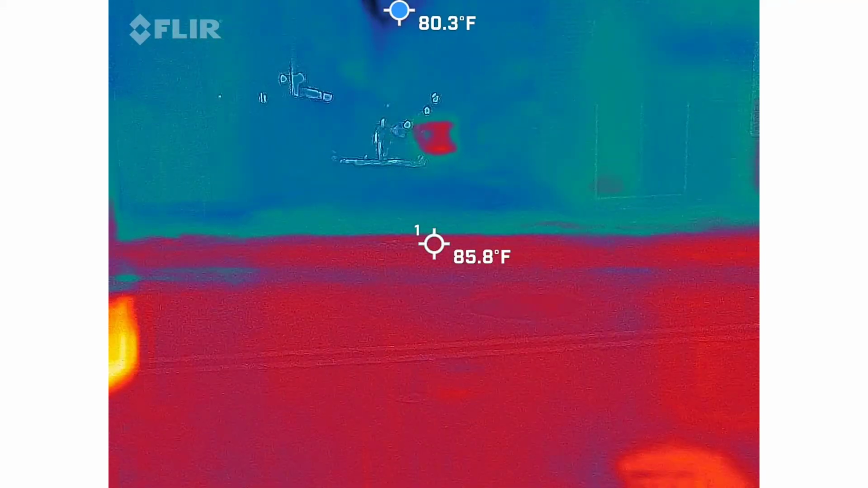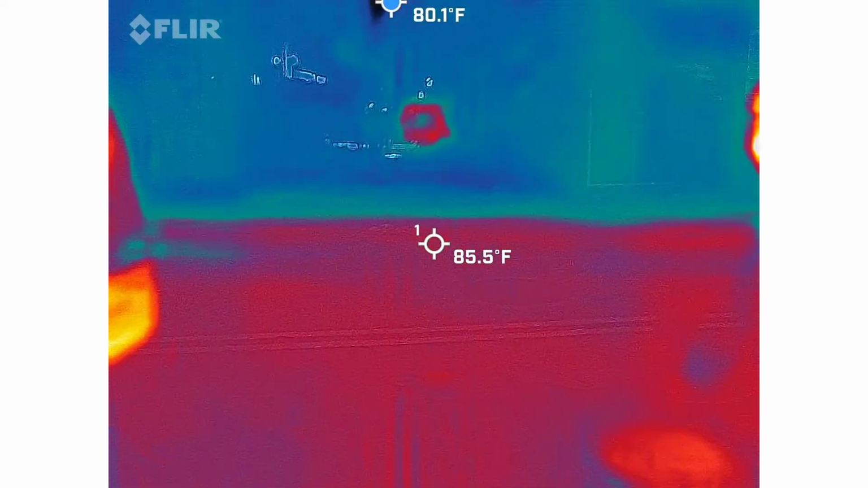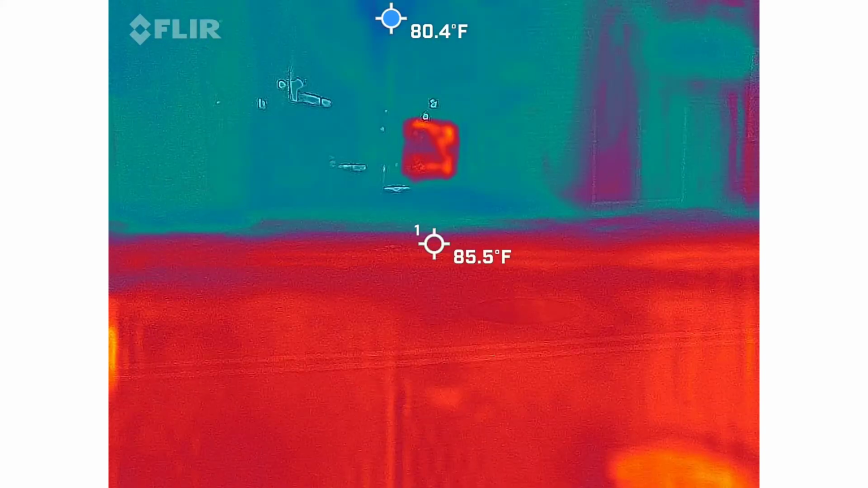Did anybody hear anything or see anything before we actually get rolling out? I just heard this side. Makes sense because we're on this side of the alley.